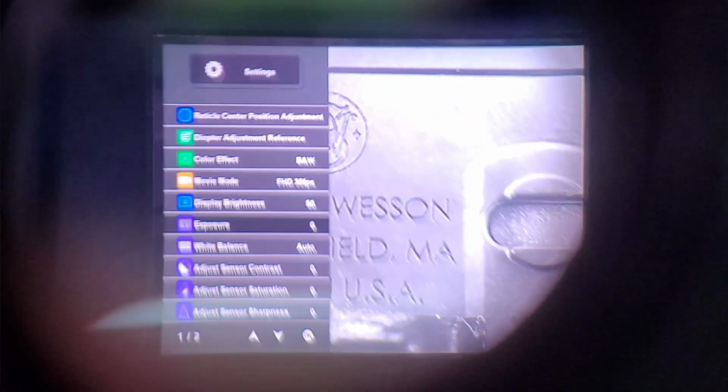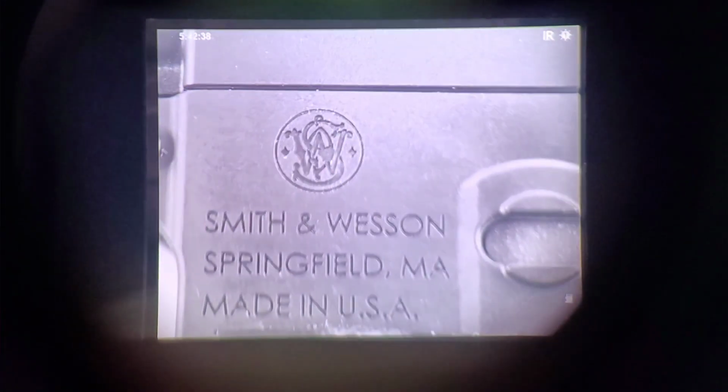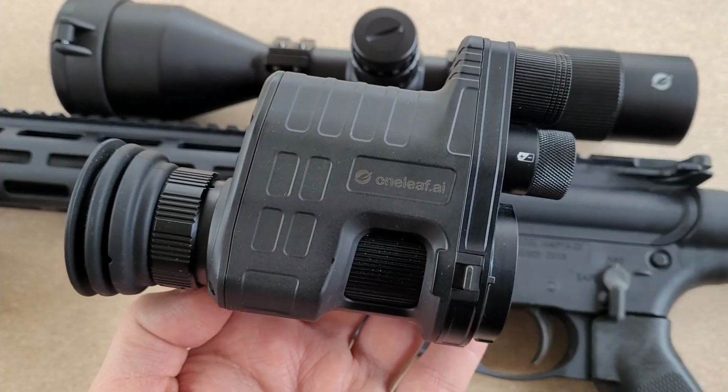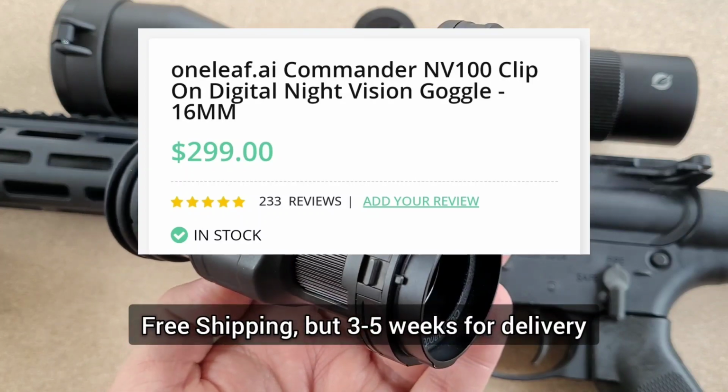And I know I'm doing a horrible job right now trying to show that to you, but let me see if I can readjust it. But that is how it looks. I know, again, this isn't the best representation of it, but trying to show you what it looks on the inside. Now these go for $300 right now, direct from OneLeaf.